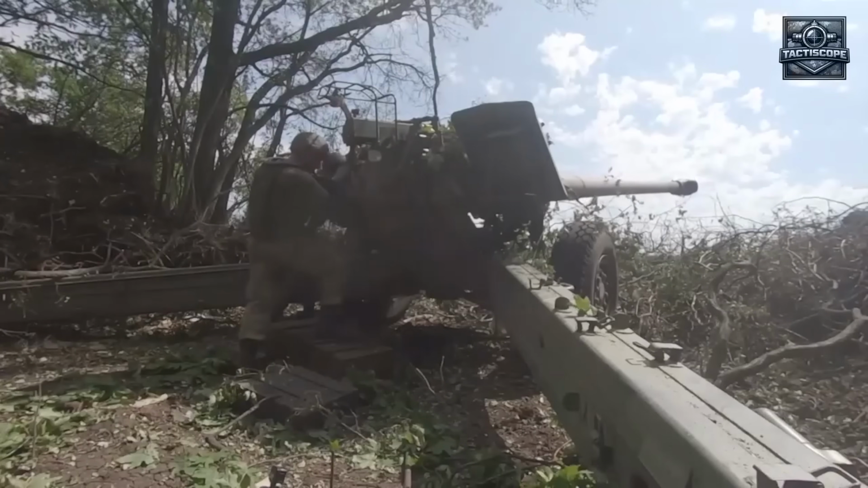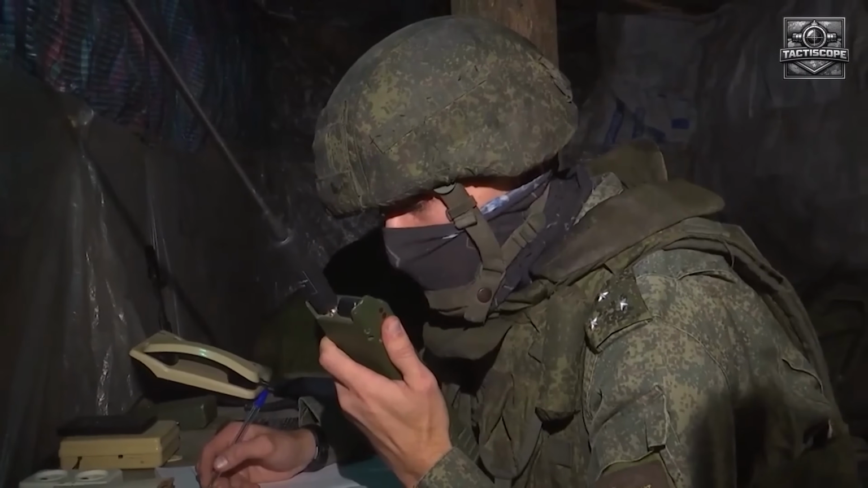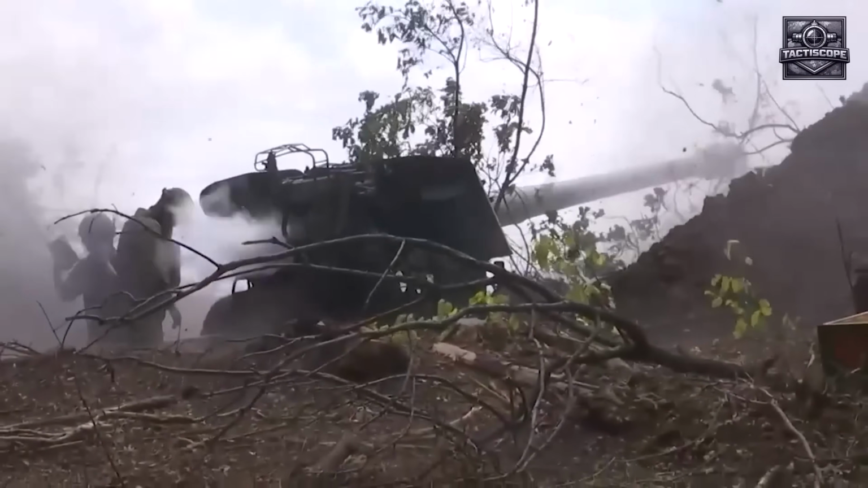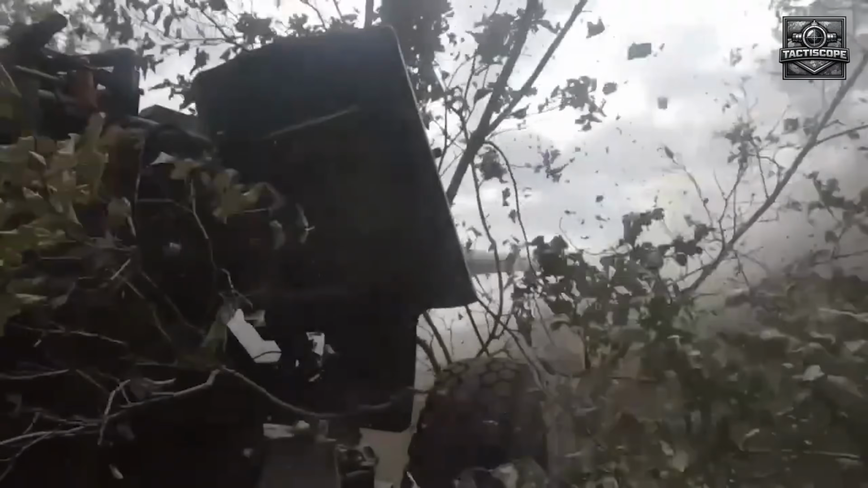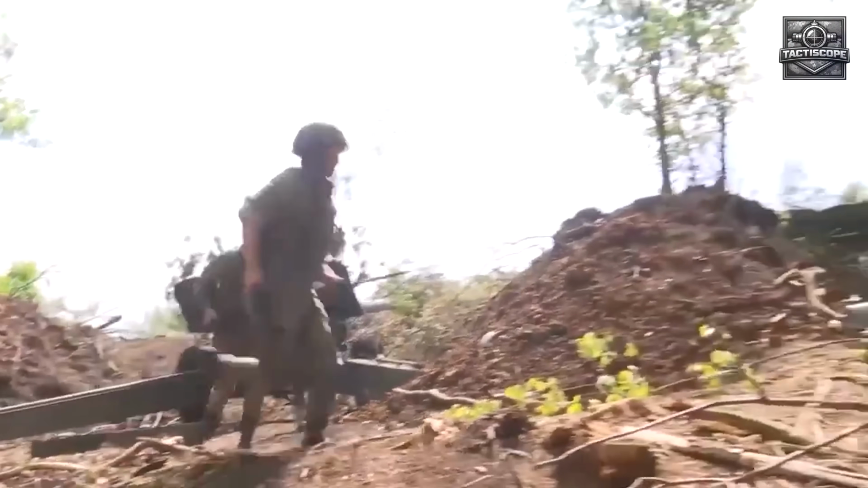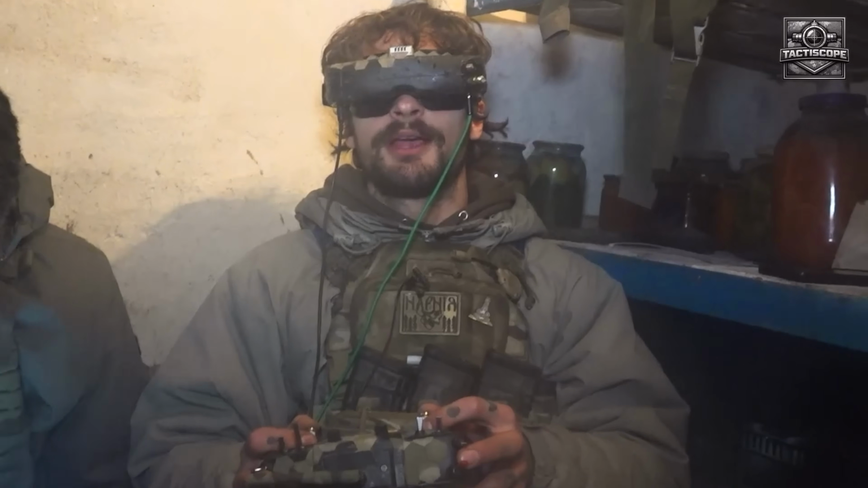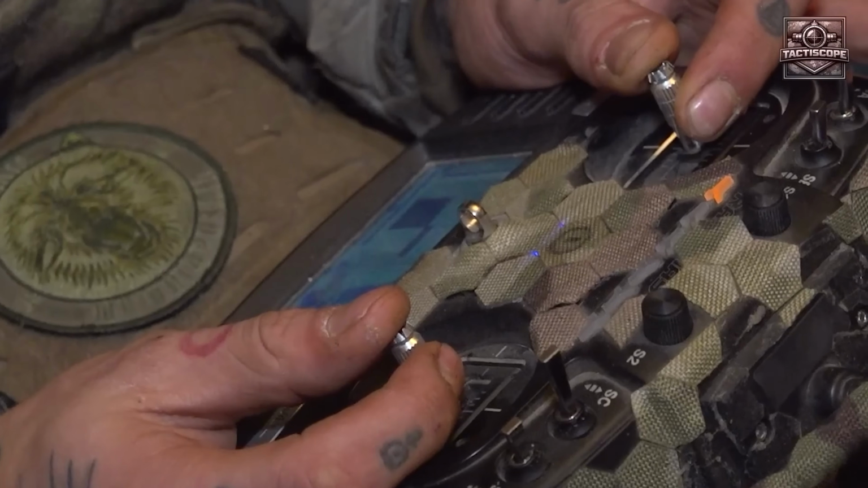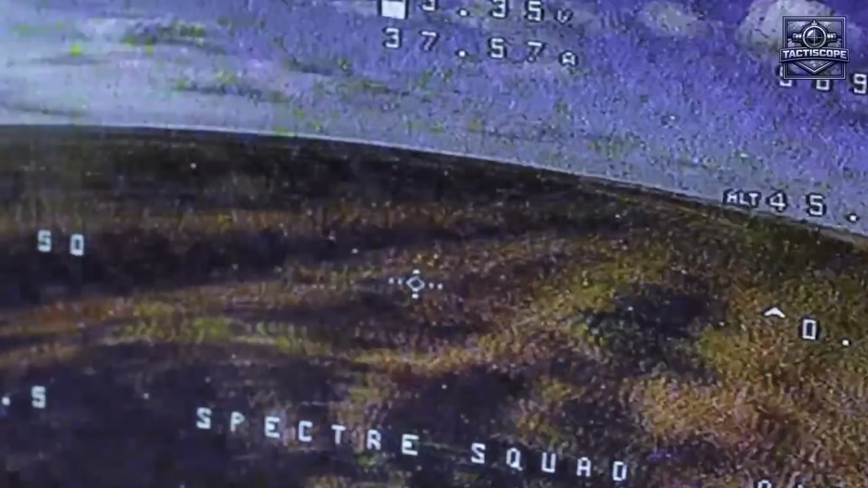8 kilometers to the southeast, a 2A65 Msta-B howitzer crew received the fire mission. At a sustained rate of 5 rounds per minute, the first shells could be downrange within 3 minutes of the order. But the coordination wasn't sequential. It was simultaneous. The FPV team didn't wait for the artillery to land. They launched at 0550. The first Rarog-10 left the operator's hand at 0550, its high-performance electric motors pulling it into the pre-dawn air with a thin, rising whine.